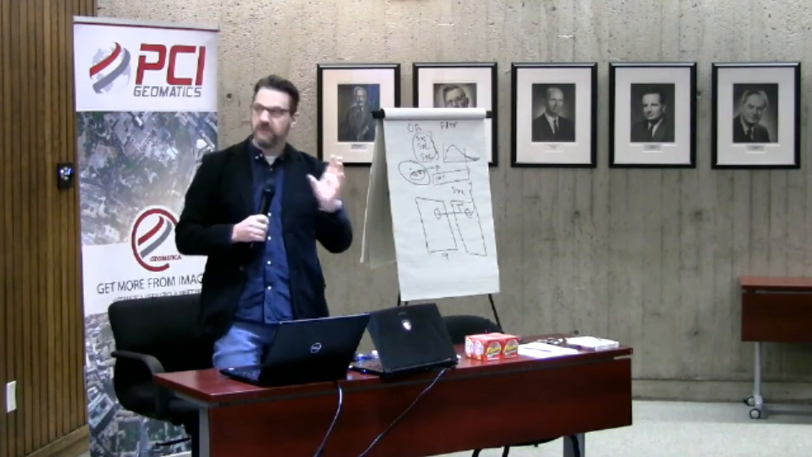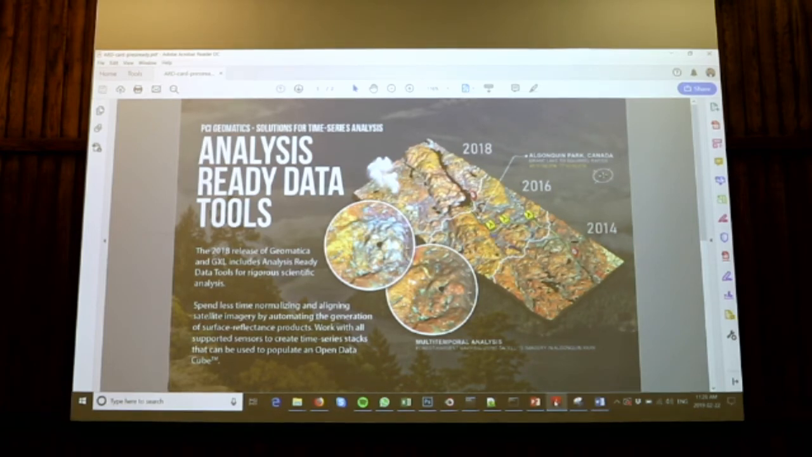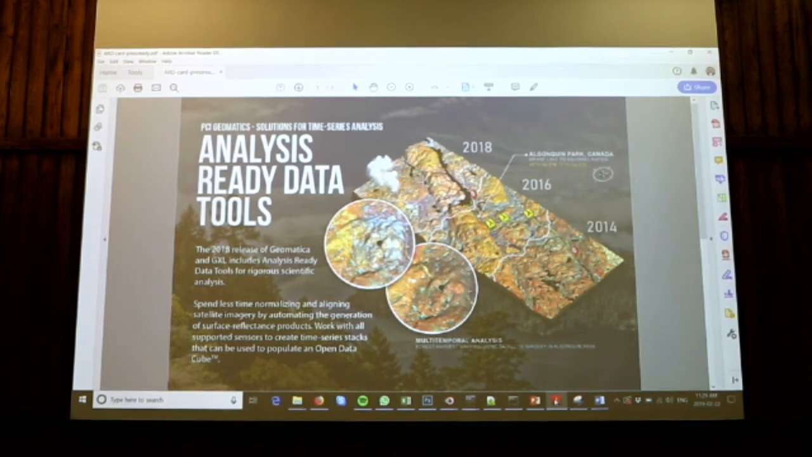So this is the feature graphic that comes up when you load the software. Does anyone recognize what this is? Or, well, it probably says right on there. Sorry? Yes, it's Algonquin Park. We've chosen to start a theme basically with our releases coming up.